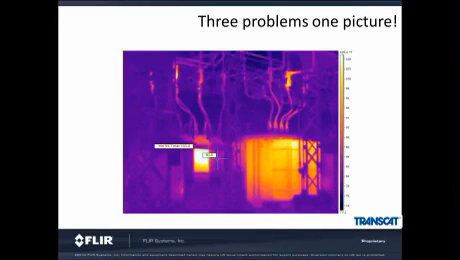Inside a substation, there are many targets to look at with a thermal camera. For example, in this picture, we see three separate problems. The first problem is the oil-filled circuit breaker. We can see the center one is warmer than the other two tanks. They should all be the same temperature.